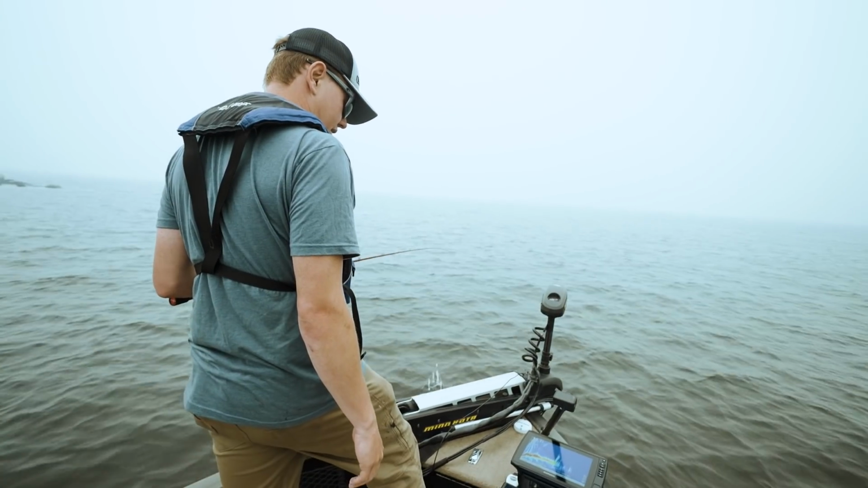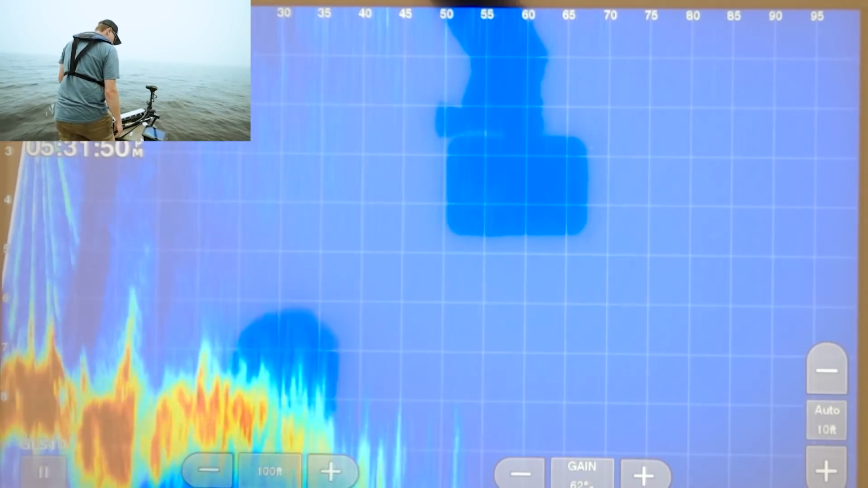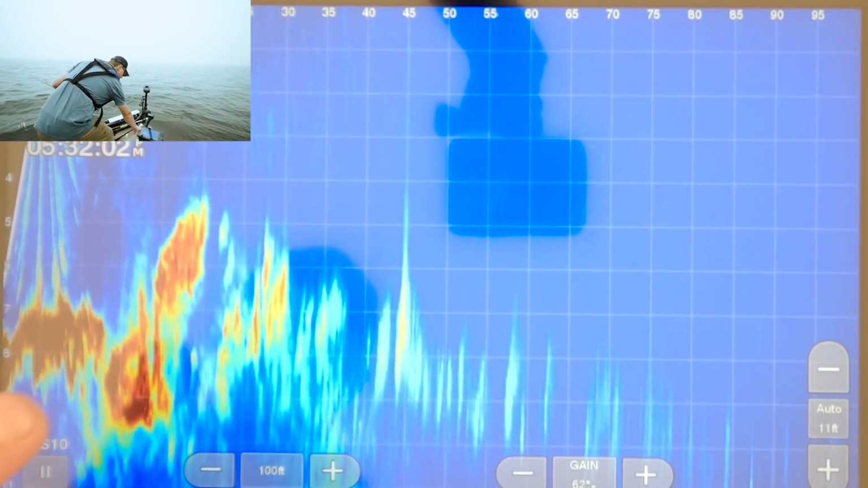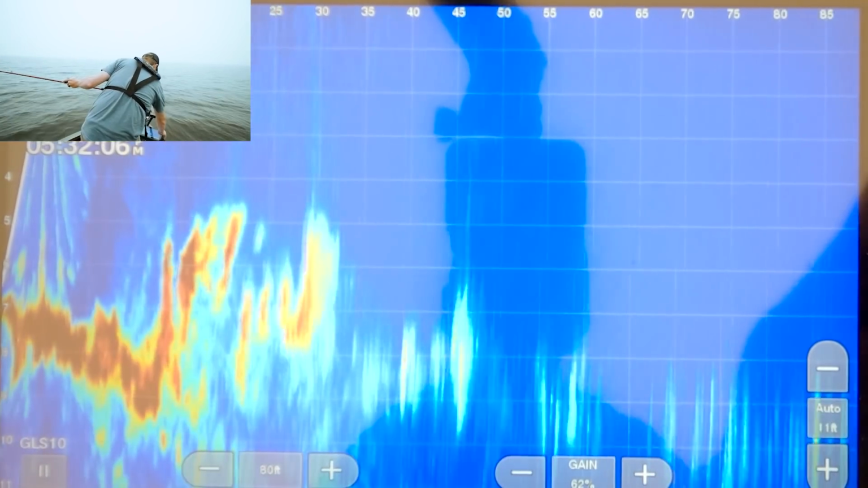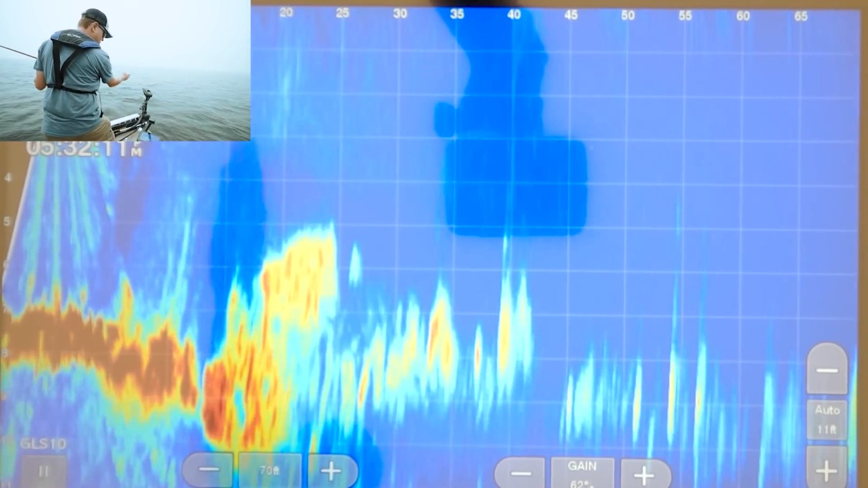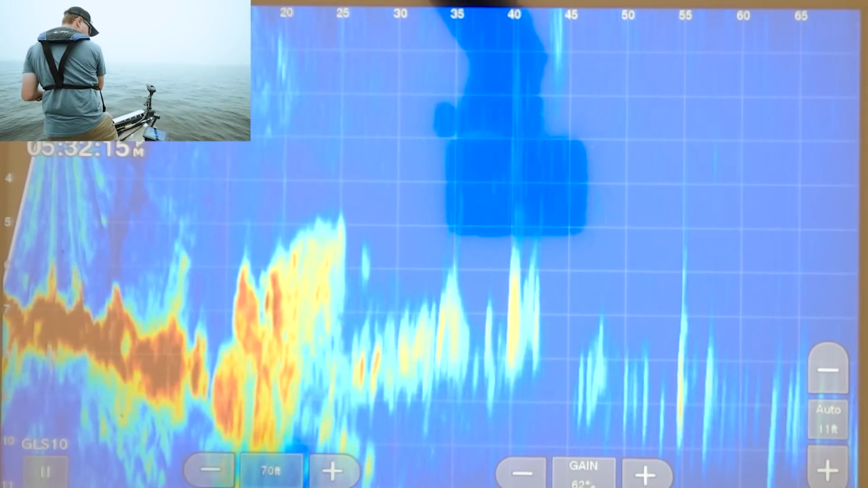I'm gonna keep scanning and maybe we'll find a fish. So there might be a fish there. I saw there's a fish, maybe, yeah. There's a boulder and there's a fish swimming right across it, 25 feet. I'm gonna zoom in here a little bit. You can see him just between the boulders. So whichever way my trolling motor is pointed, that is where that fish is, hopefully.